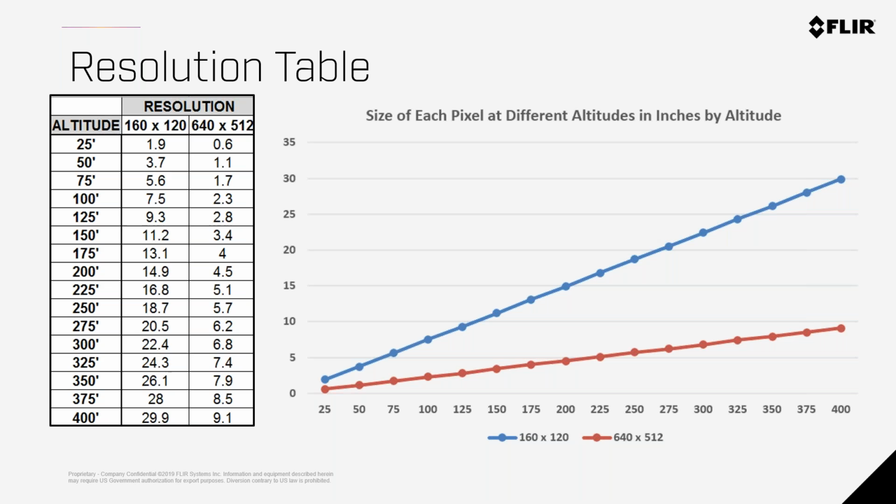So if you do this in reverse and say, I have a subject that's a cow, and it probably is around 7 feet in length, you could put this back into this model and figure out what is the maximum altitude you could fly to find that cow, that missing cow or missing person. So this is why this table is useful.